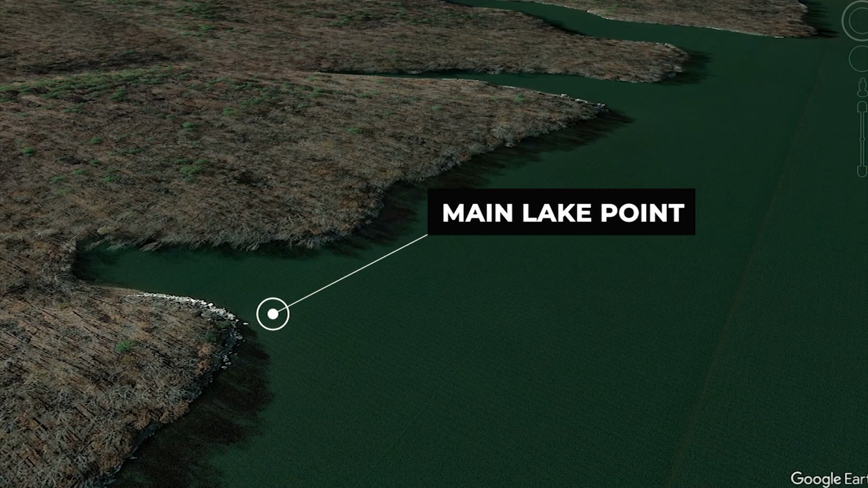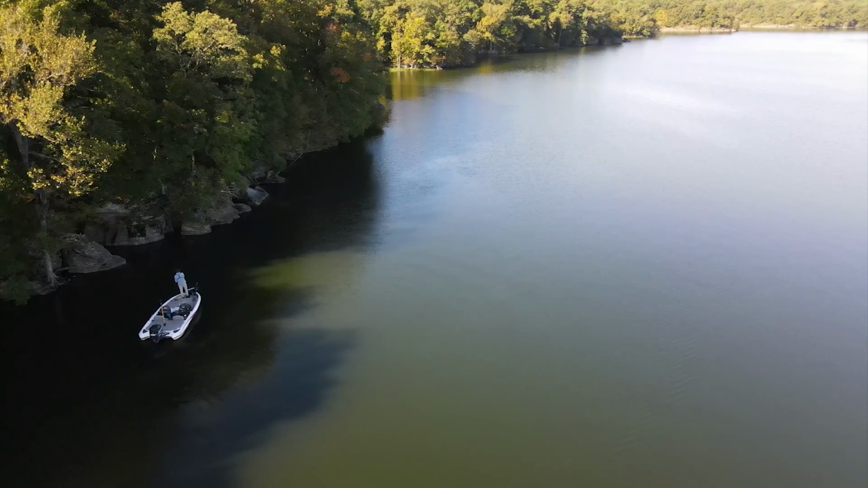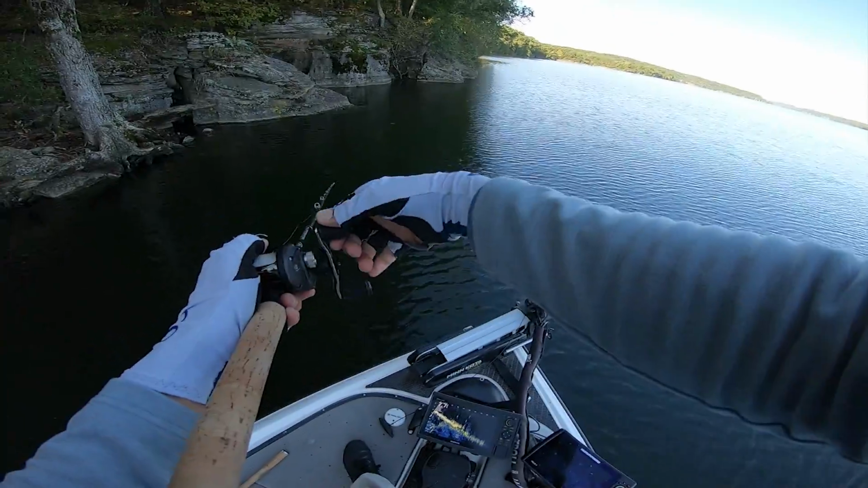I decided to start on a main lake point with some nice flat rock, which should give these bass a great ambush point to eat this glide bait.